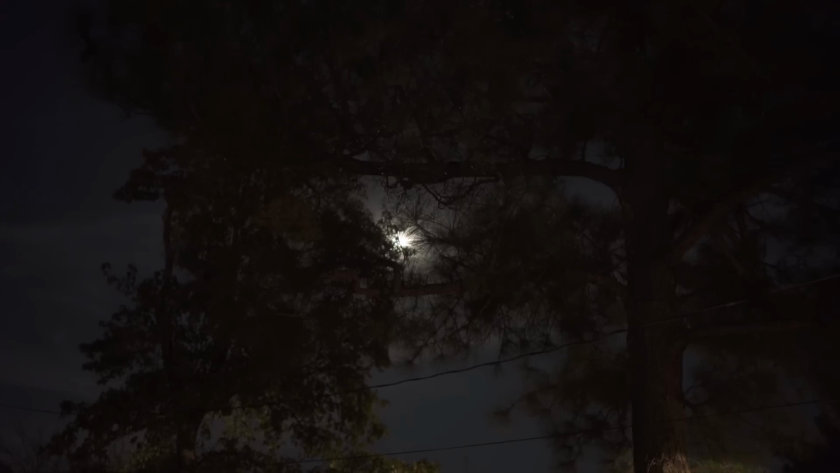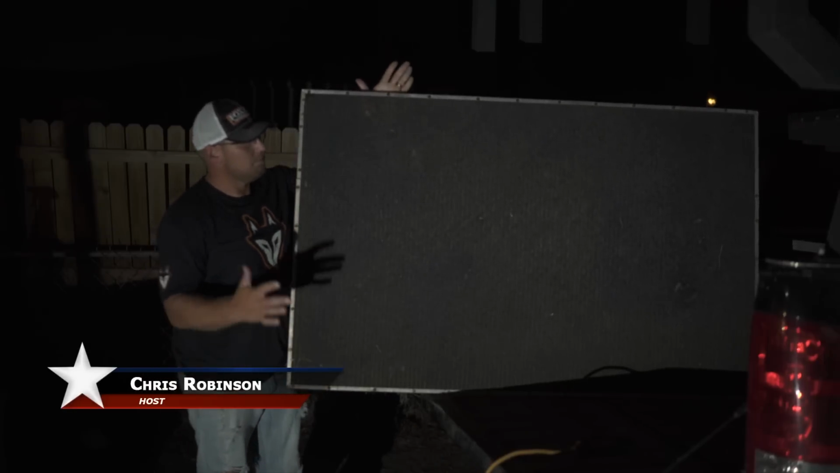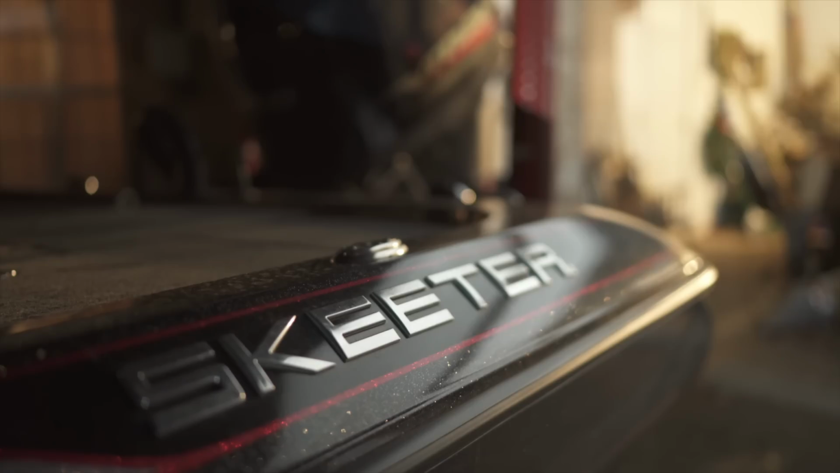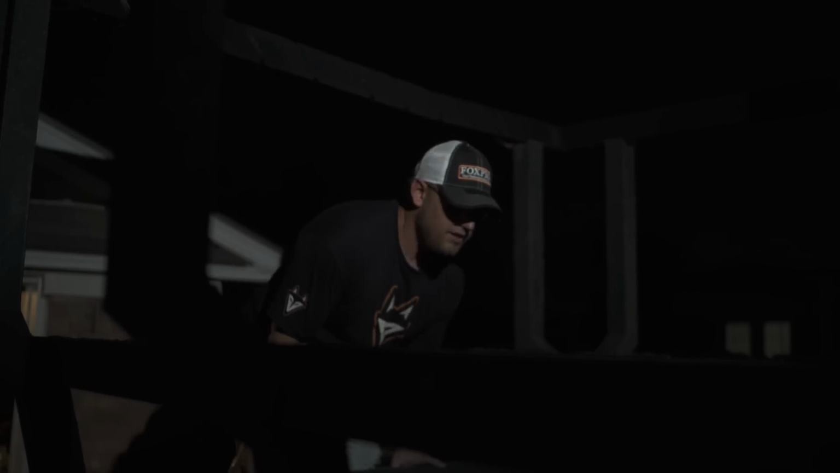One thing we learned when we built this high rack is that a Chevy truck bed is not perfectly square. It's wider at the front than it is at the back. So we kind of had to build this platform to fit. It's a bit snug, but usually if you got it the right way, it'll slide in there.